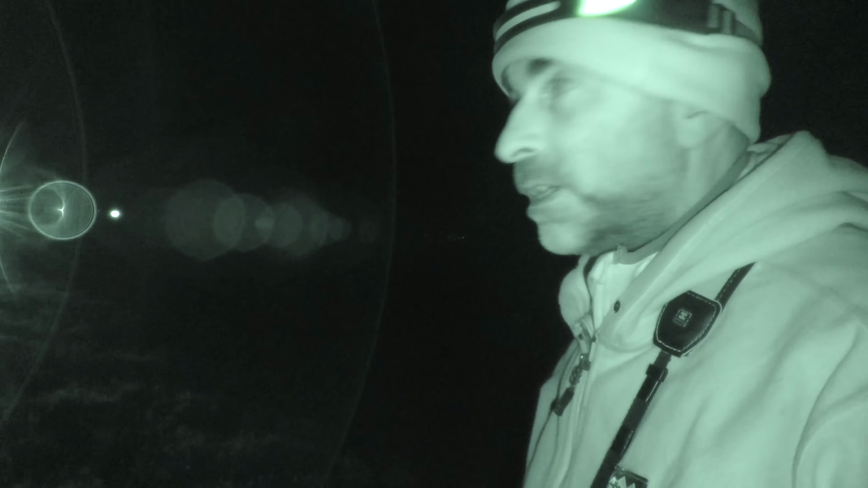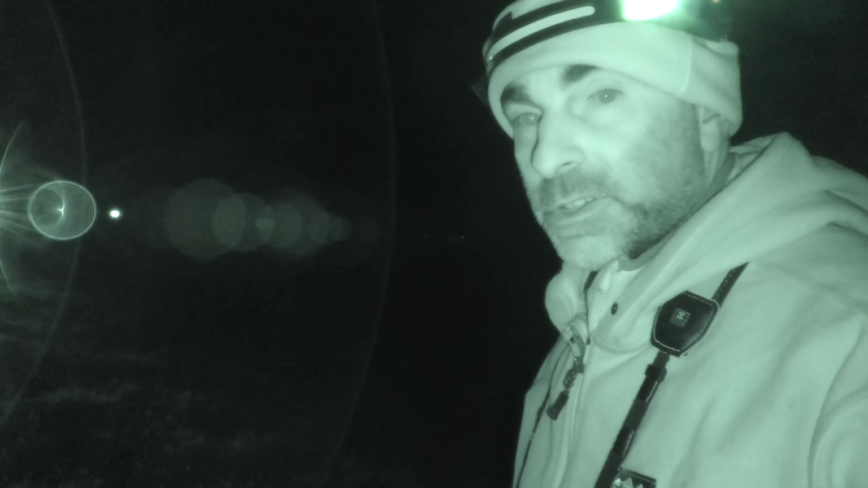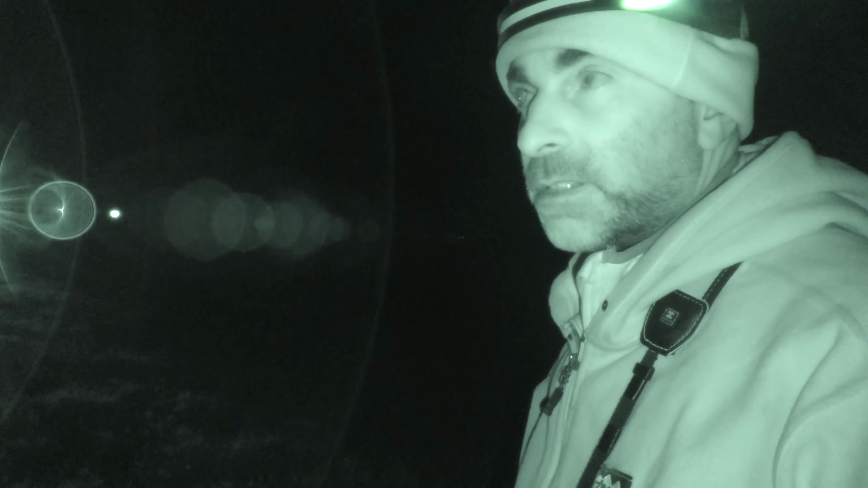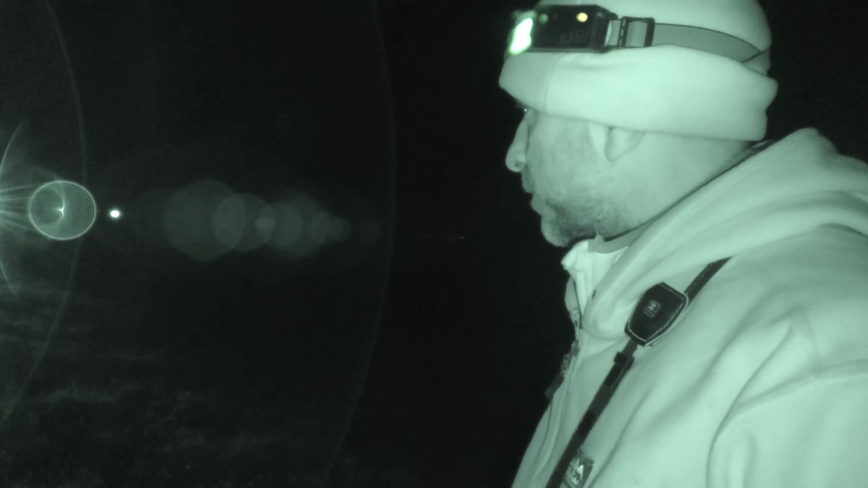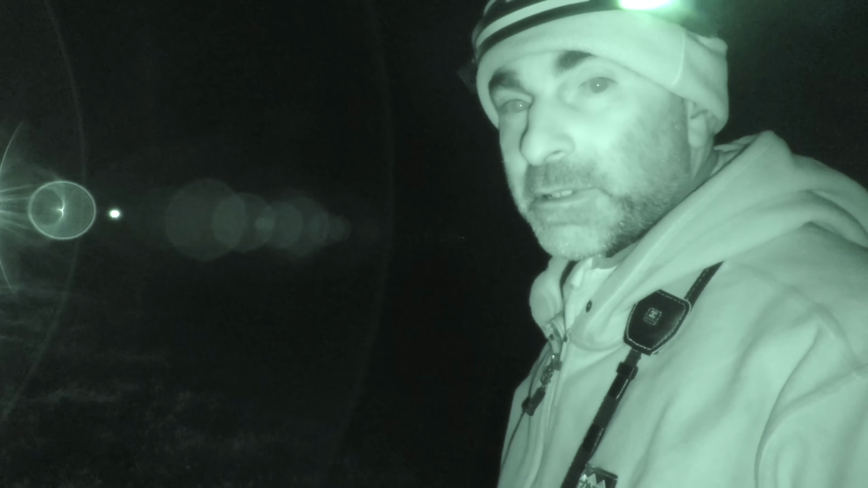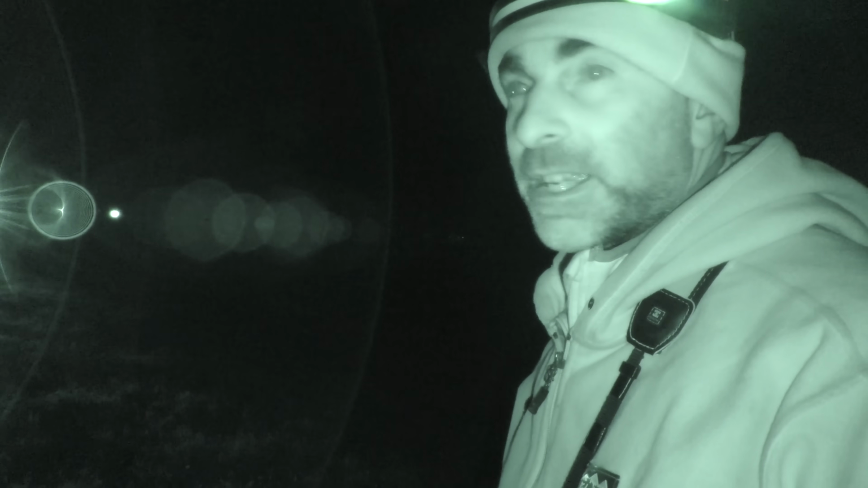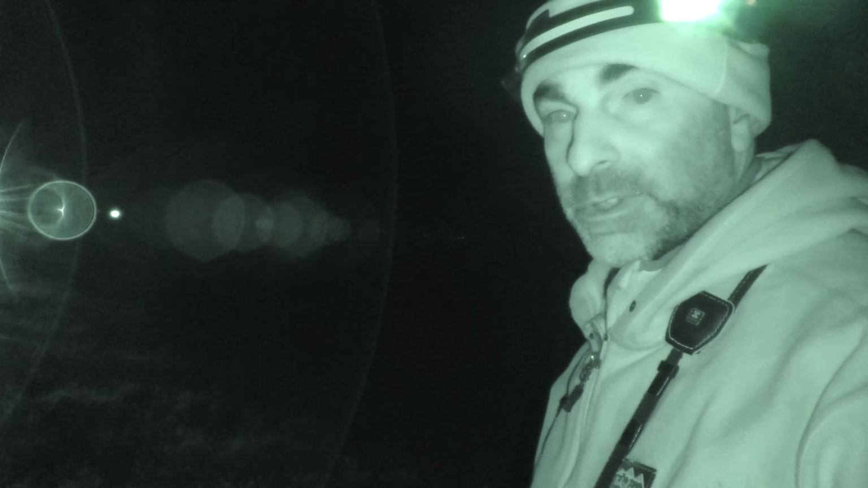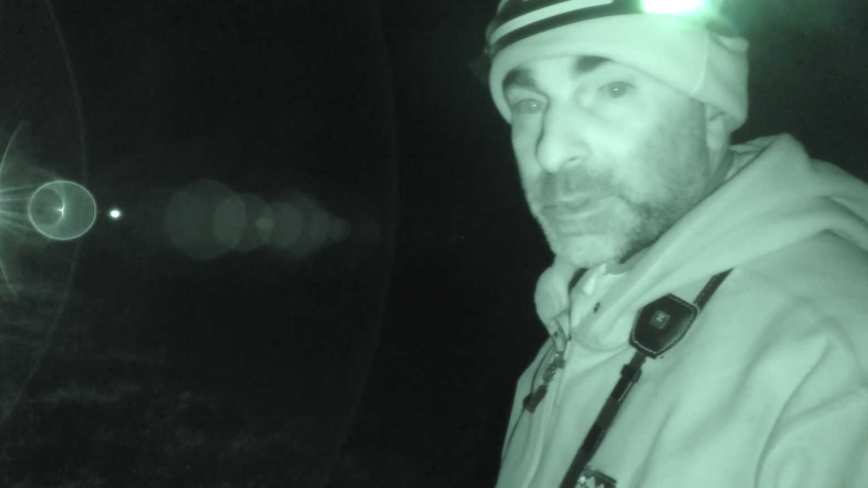We got them both by the looks of it. Good result. And the vixen there, she's not had cubs, or at least if she has, she's completely dried up now, so they've actually been pretty early. Anyway, yeah, it was a good result. So within an hour or so after dark, we've had two foxes. And hopefully they're the ones that have been causing the problem.